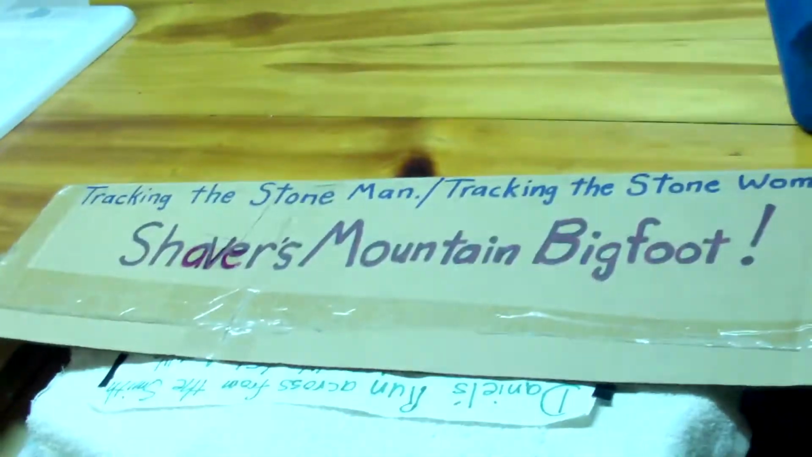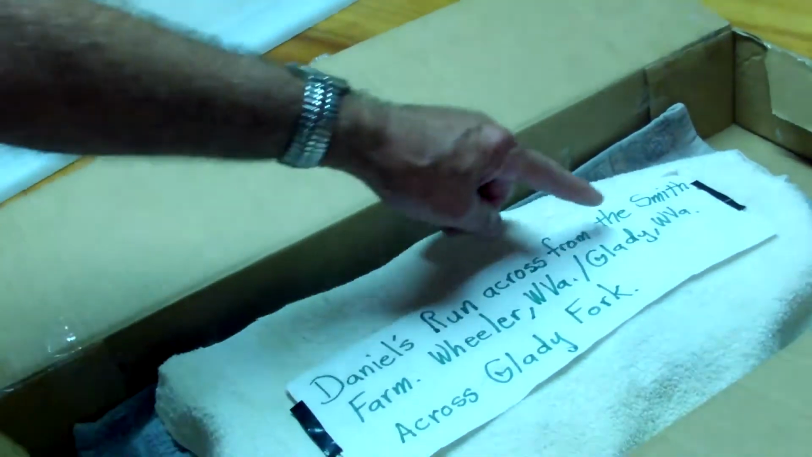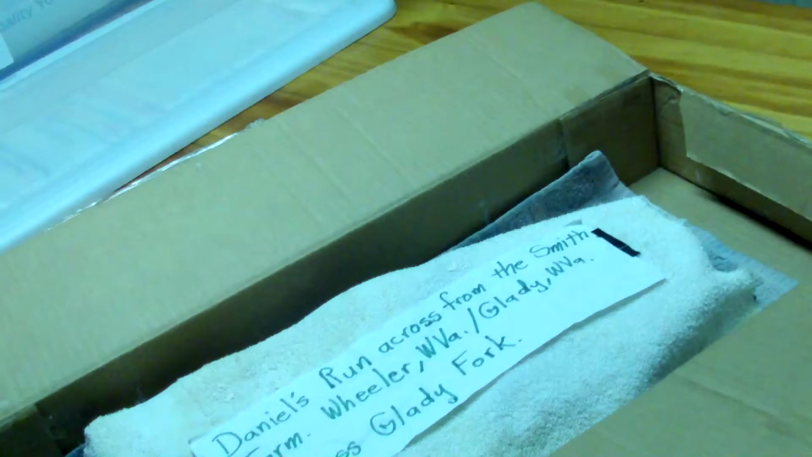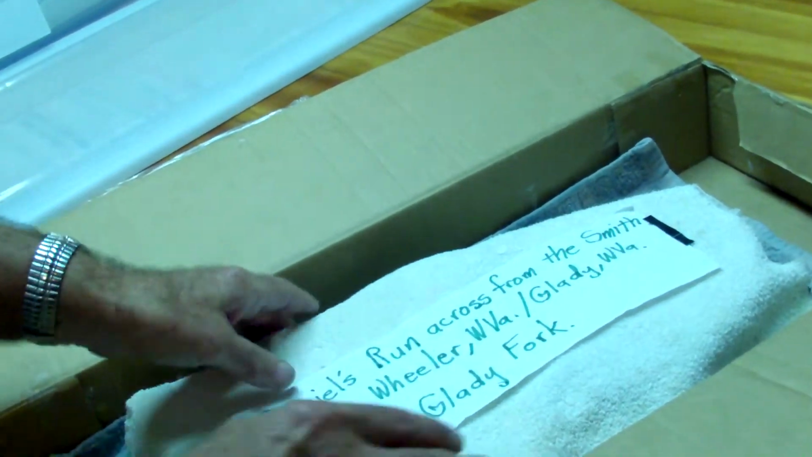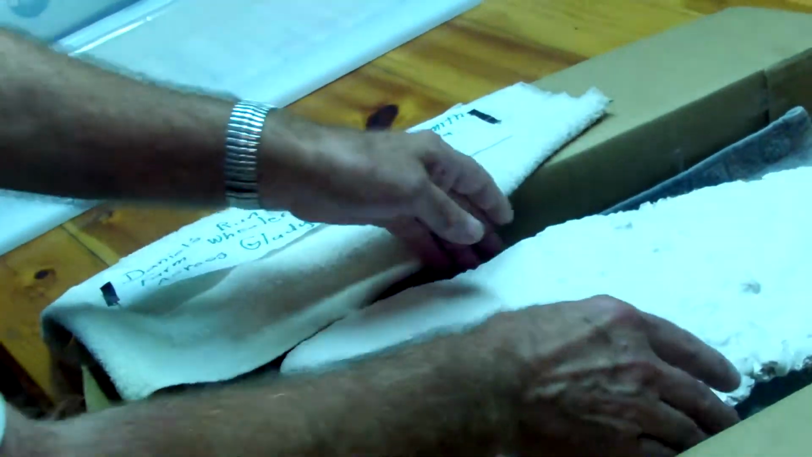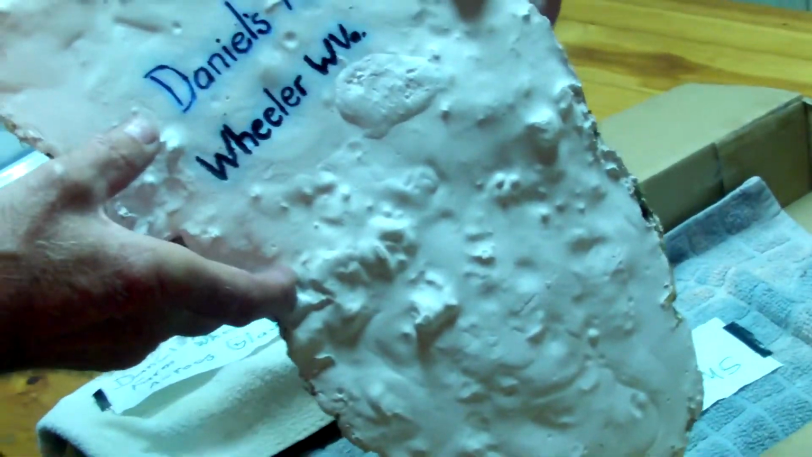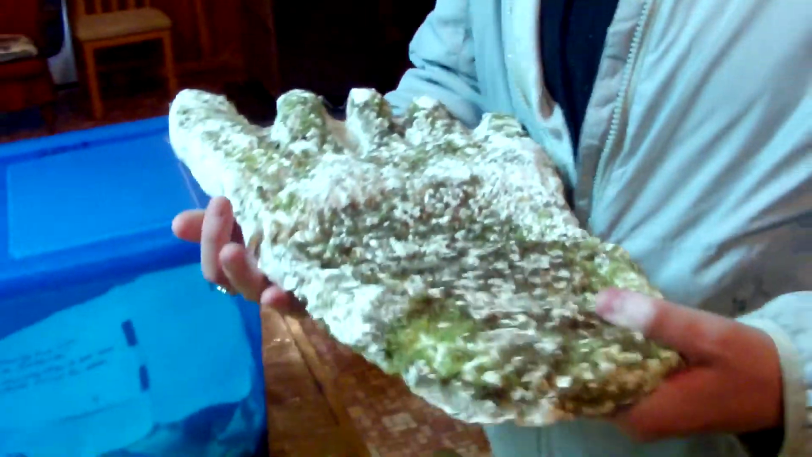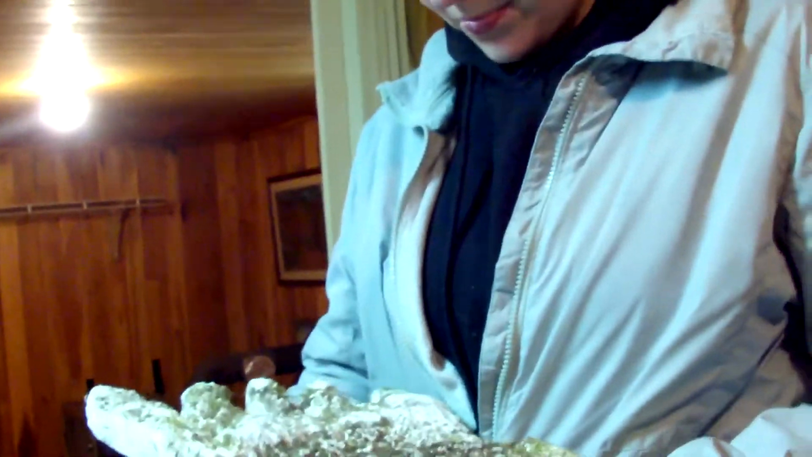That's cool. This one right here is from Daniel's Run. When you get on that porch and look in that holler right over there on that mountain, that's Middle Mountain, that's where that was found. That was this one here. There's when I found it. Now you look at that track. Oh my God. Look at that one. That was a big boy. It still has grass and stuff, everything in it. That's moss and stuff.